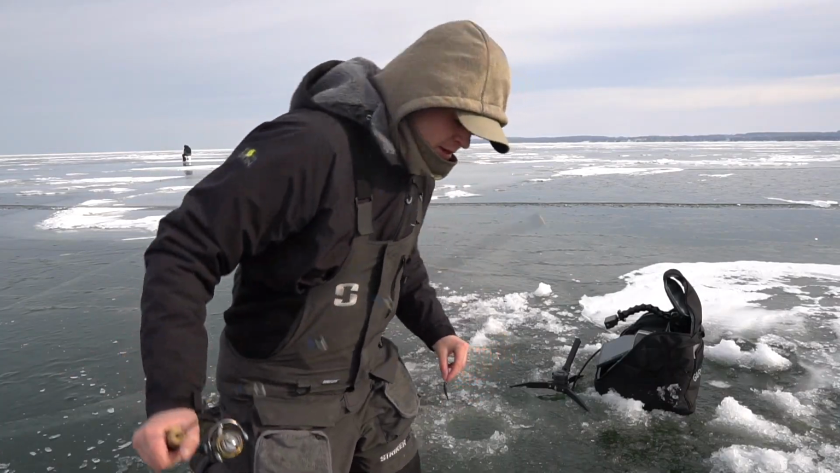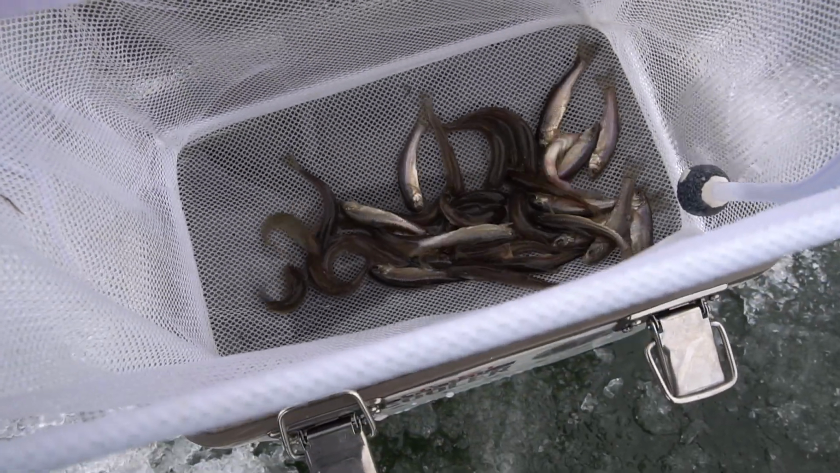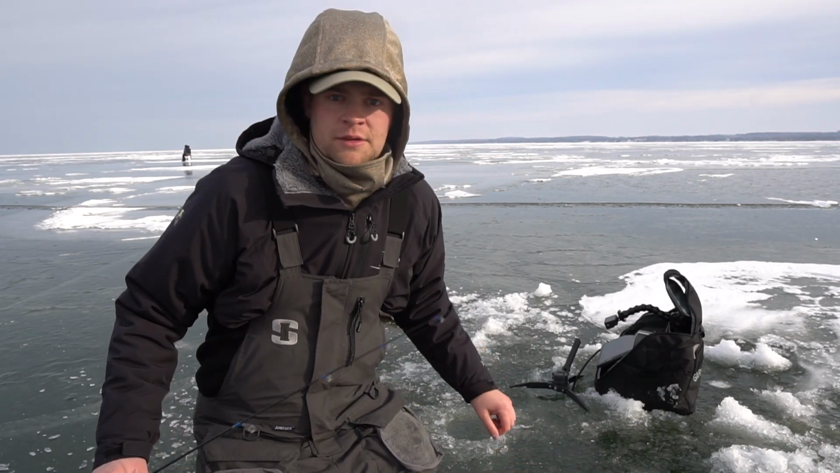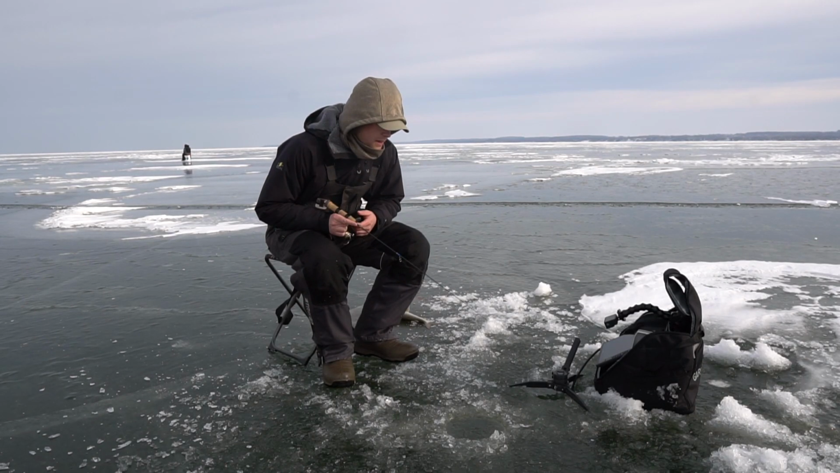All right, just made it out here a while ago. Today I'm gonna use just a gold tungsten with a fathead on it. This is something I tried last year and it works pretty well. Just gonna be pounding the bottom with it, and we're gonna run the GoPro on the Livescope and show you what's up.